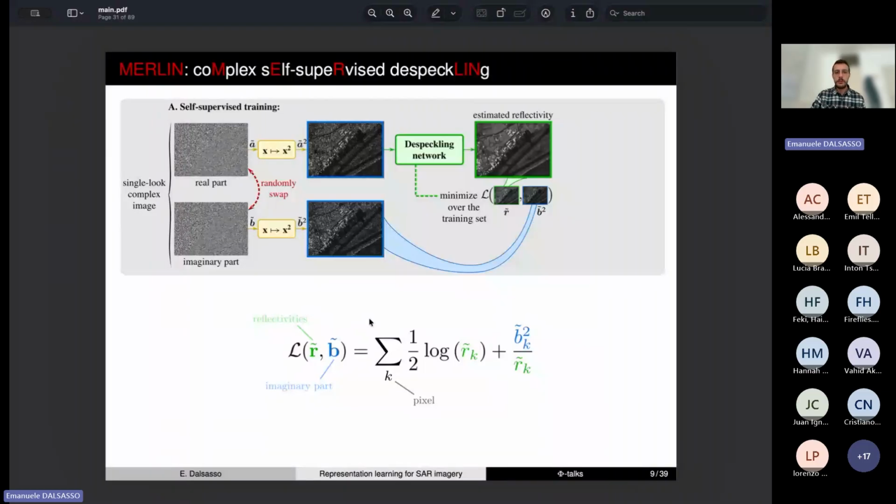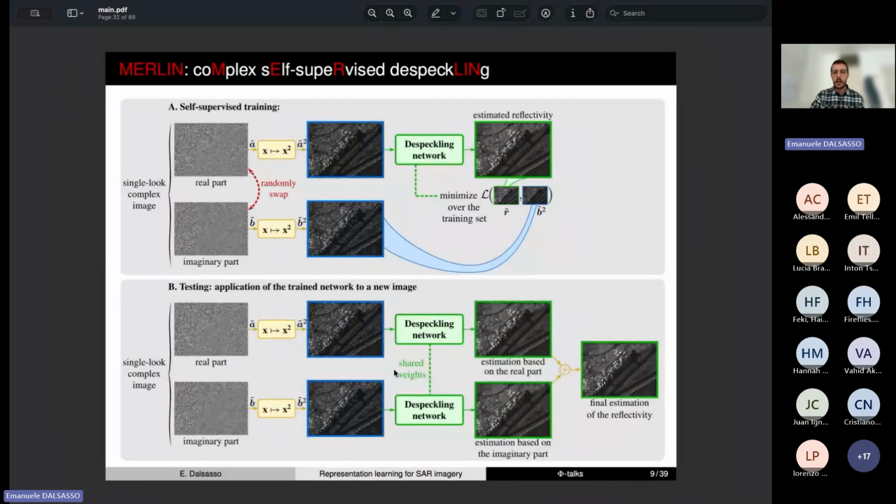And then at inference time, given that the model is trained to produce an estimated reflectivity from either the real part only or the imaginary part only, we would process separately the real part and the imaginary part.